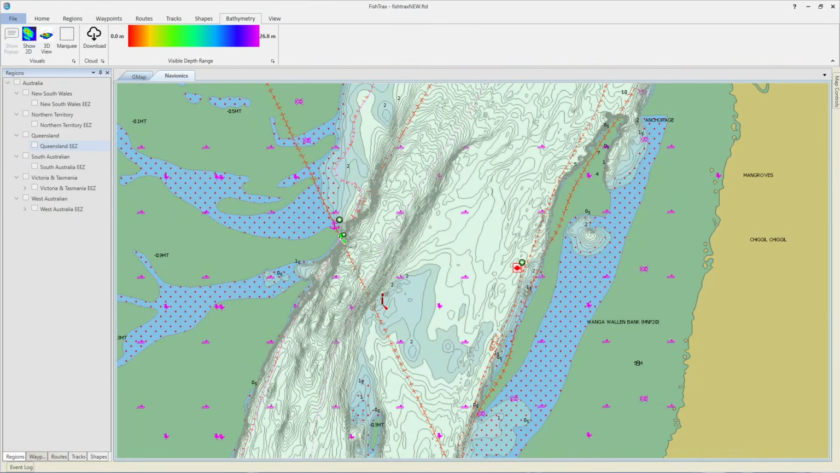Looking at the contour lines in the Navionics fishing chart, you can see the drop-offs and a couple of areas that look like they might be structure. If all you have is the Navionics charts, then these are the areas where you would want to start searching with your sounder.